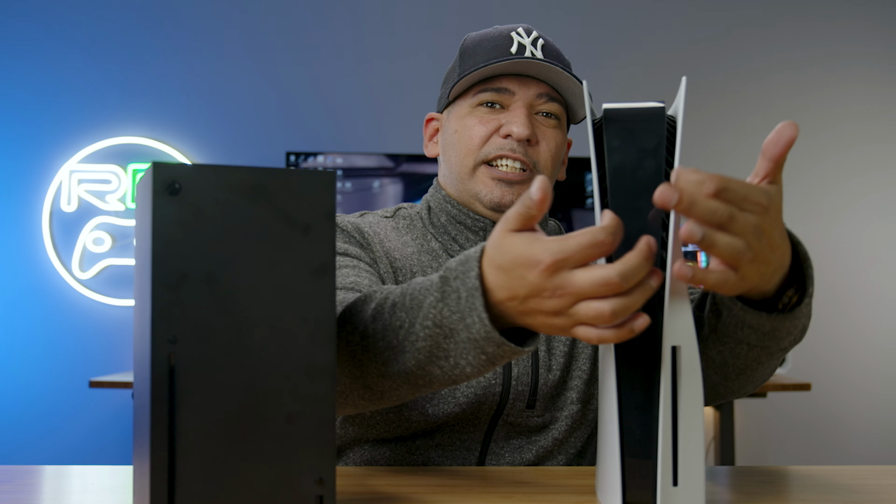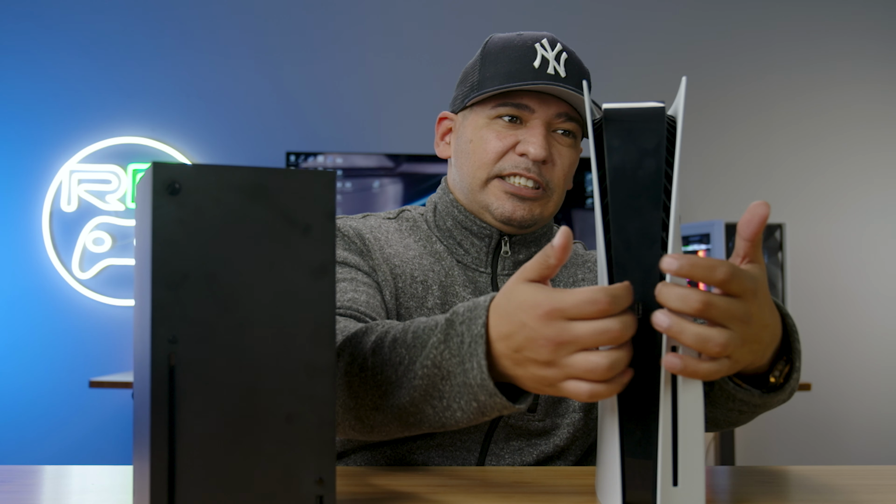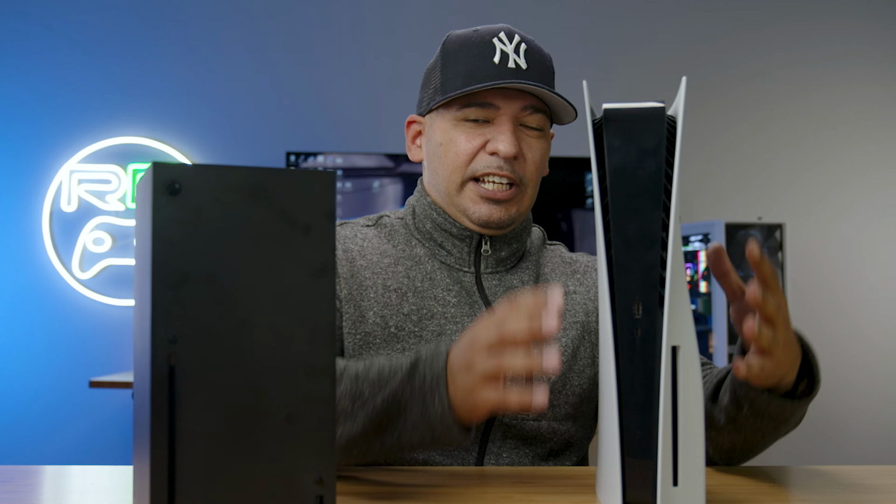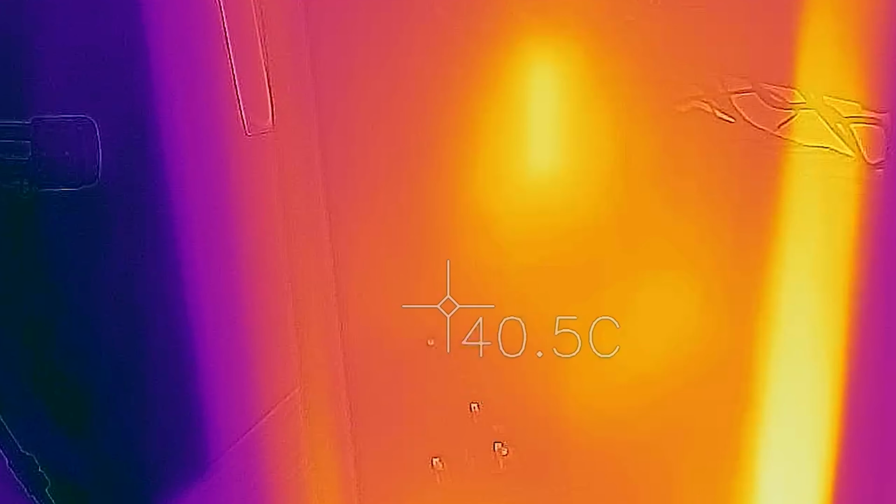allow greater airflow. But we do see the vents, or the intake vents, coming in on the front side of the device, and then the fans are spinning and just sucking air in, and then you have the exhaust down in the bottom. And it did get relatively hot.